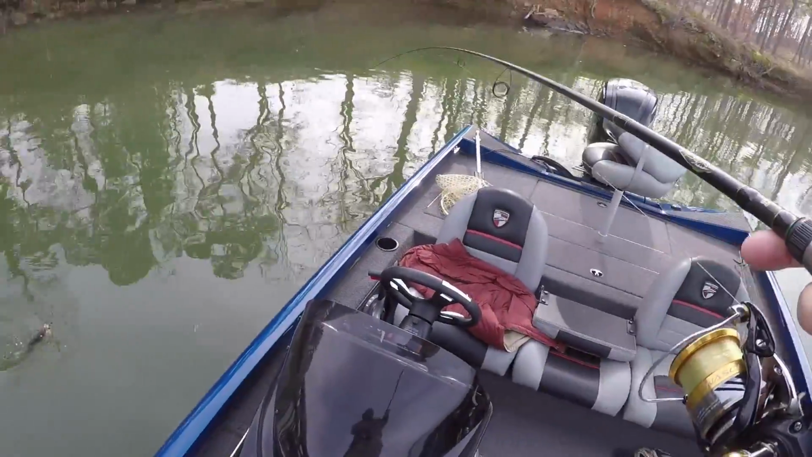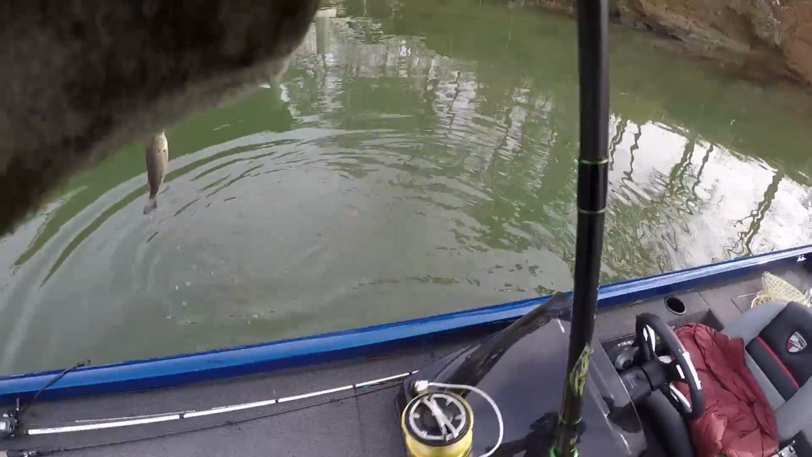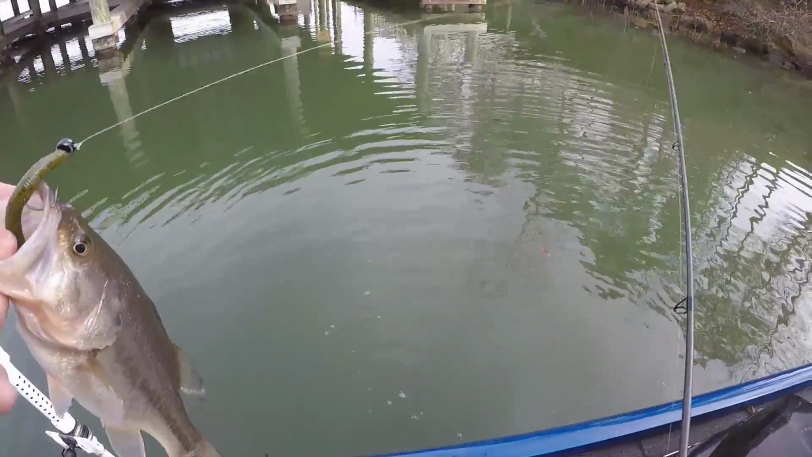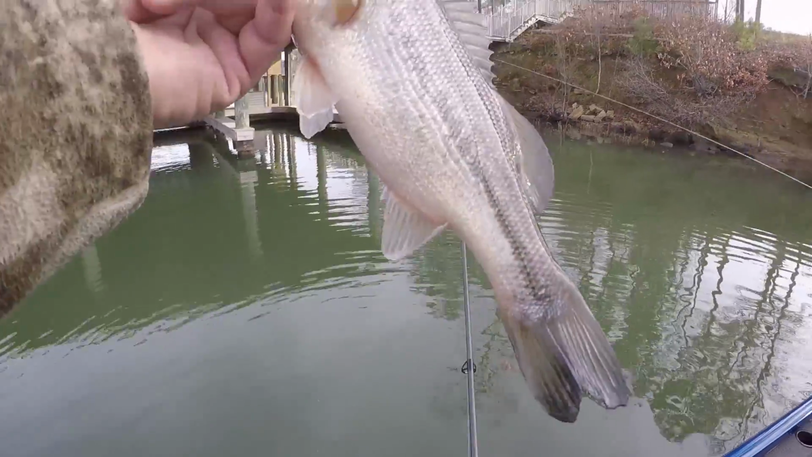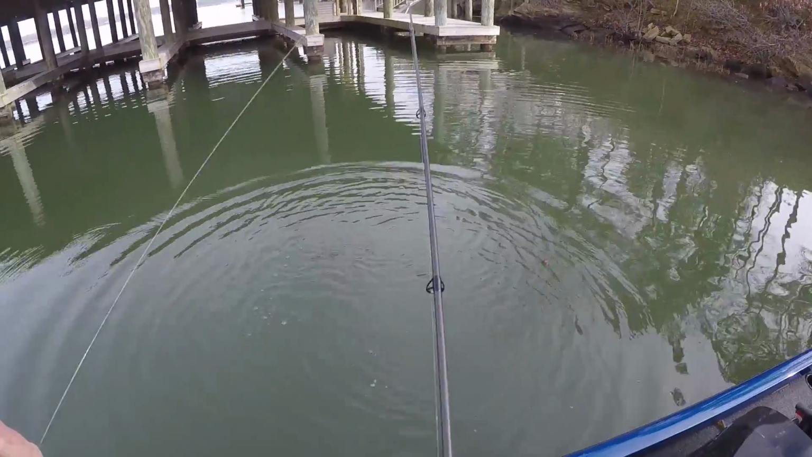Found one, guys. Well, he found me. To be honest with you, I never saw him on the LiveScope. That's what I'm saying, you're not going to see all these fish on LiveScope. I just threw at those corner posts right there, and bam, he hit me. You're not going to see them all. They're up really close to a post, or they're behind a post. He's about the smallest one I've caught for a while. He's about 11 inches. But hey, like I said, he's fun size.